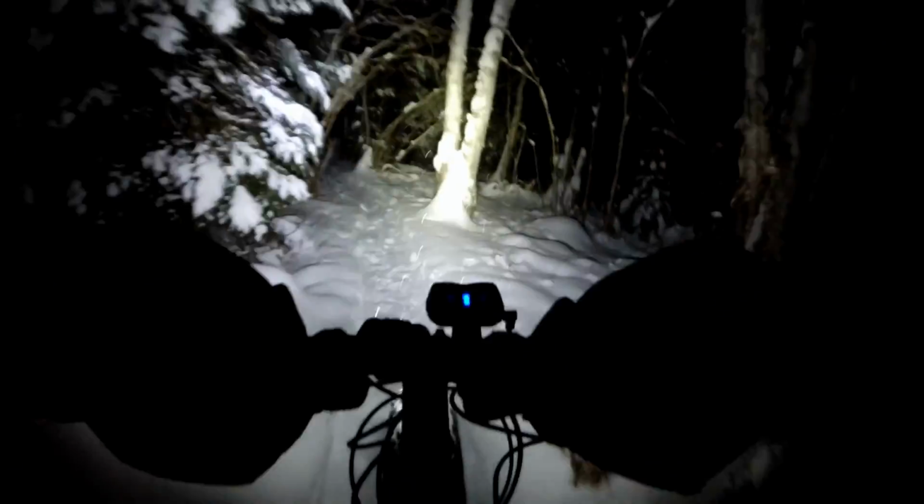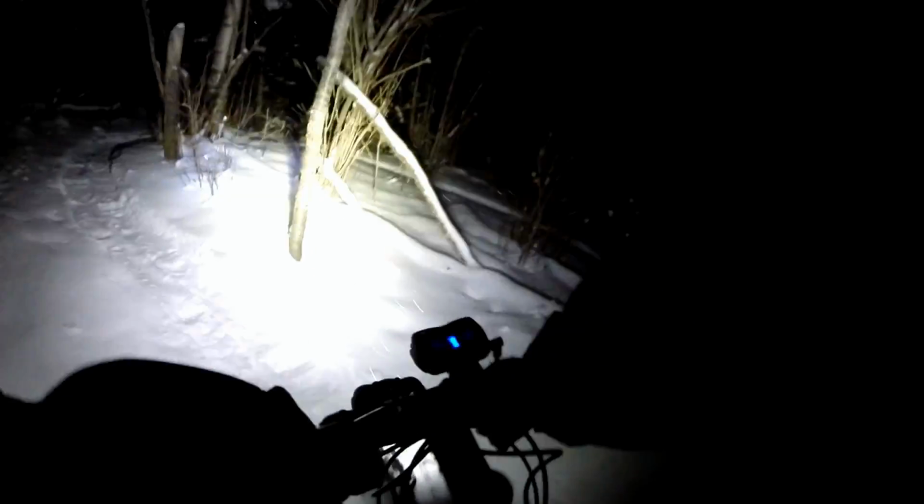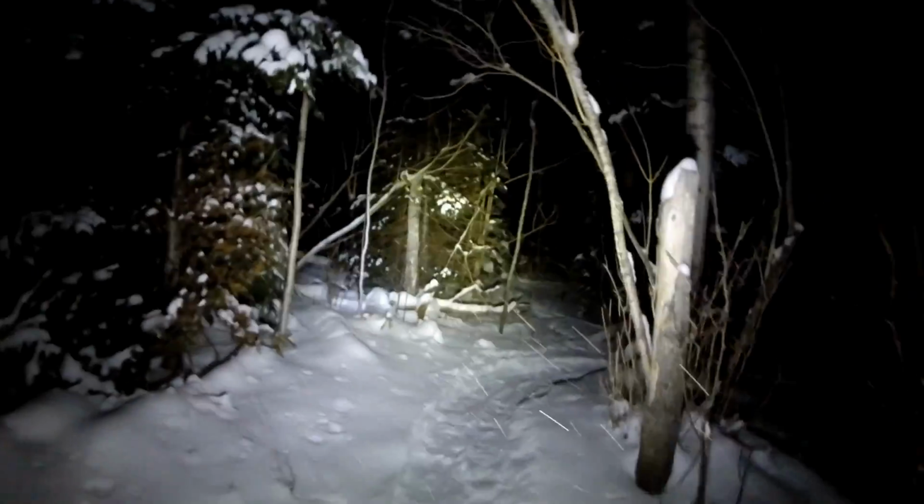And we got another climb here that switchbacks. How rideable it's going to be. See, tight corner like that, they need to make it wider.